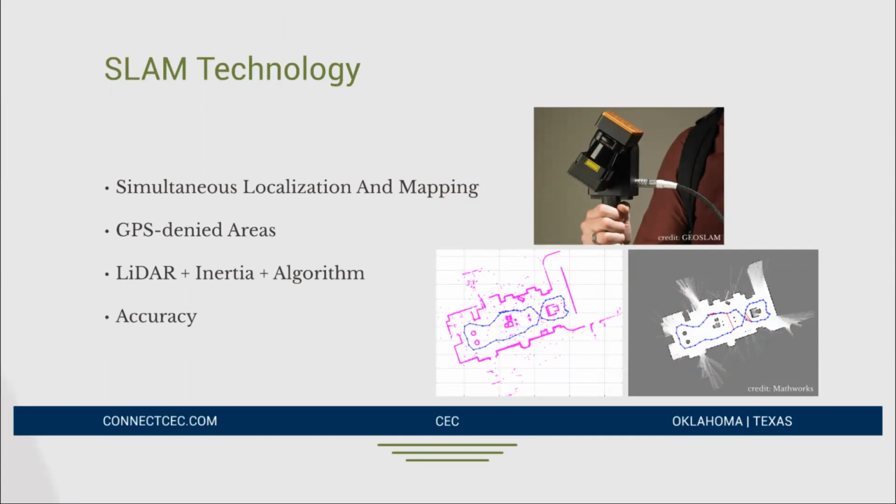is SLAM technology. So SLAM is very similar. I mean, it is LiDAR technology, and it's for indoor mapping. SLAM stands for simultaneous localization and mapping. And what it is, in GPS denied areas, you can essentially hold a miniature LiDAR sensor in your hand, and it has a very finely tuned inertia measurer, IMU, and it's able to register and localize the data that you're collecting as you walk around with no GPS.